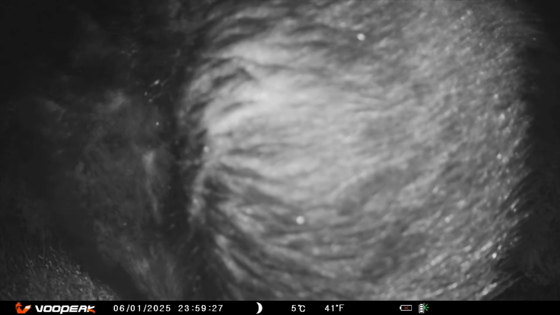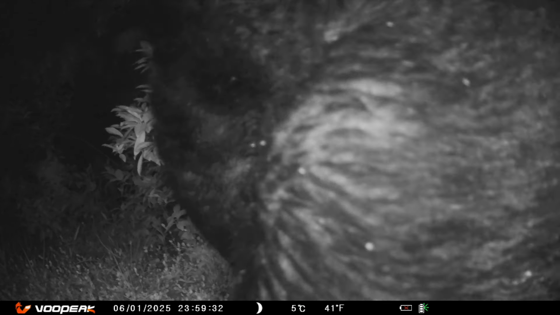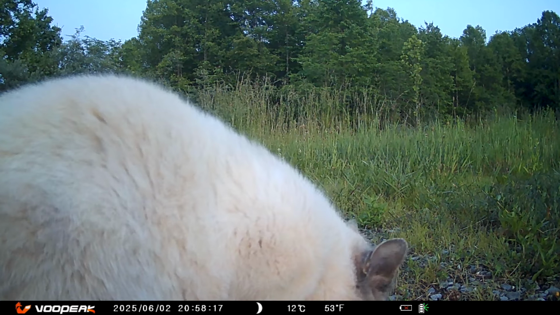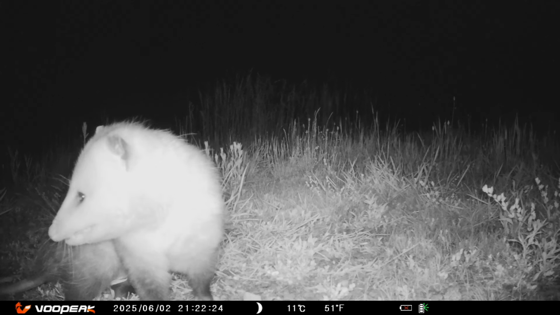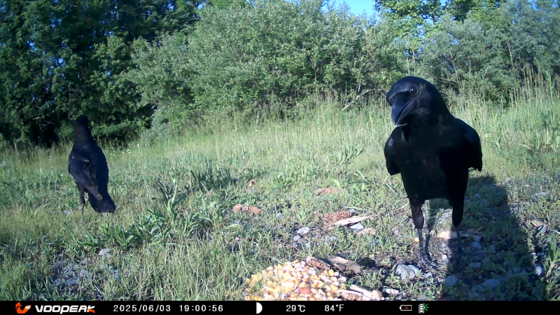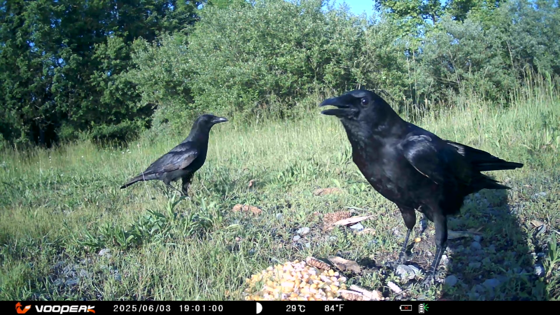I'm not quite used to seeing that big bear in such a small area, squeezing in to get its share. This spot is a host for many animals. Is the cat eating out of the pile too? This mighty little possum has a large set of teeth. Plenty of birds stop by too. Most of them know to come out early, because if you're late, you only get the leftovers.